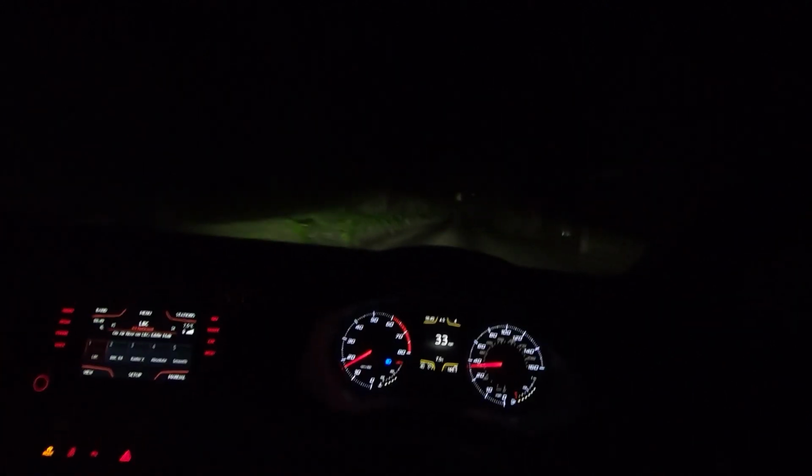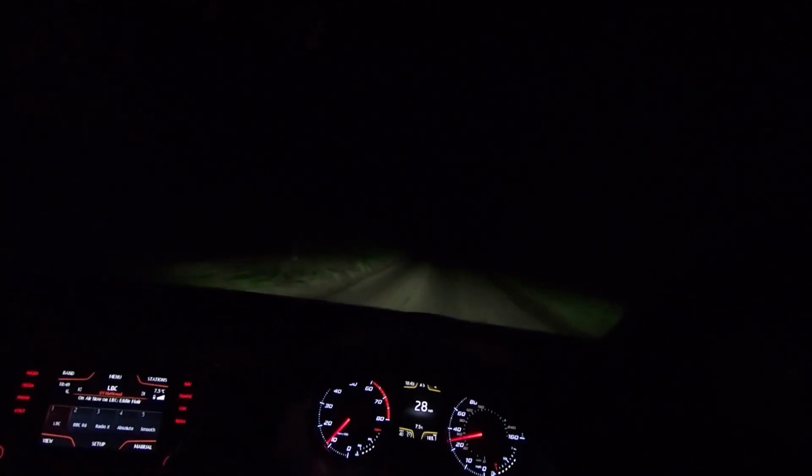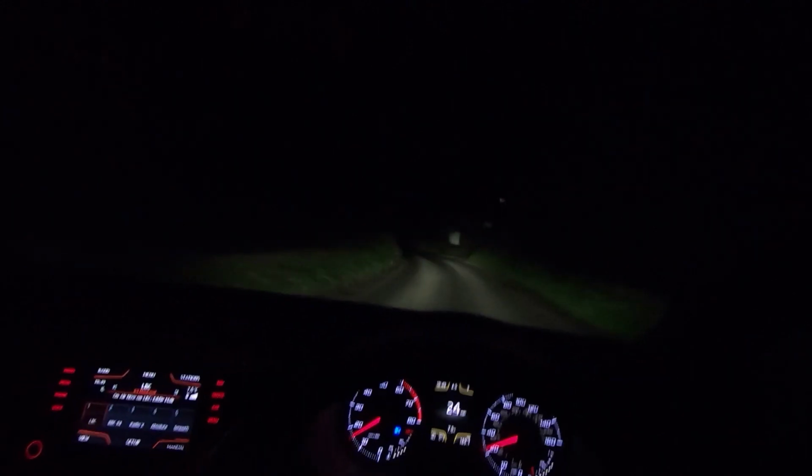I've got full beams on at the moment. It's quite a narrow road, but I can see really far, so I have the confidence to do about 40 miles an hour here. But now I can't see as far, I'm going to slow down. I'm going to turn my full beams off as well, because that will help me know if a car's coming the other way. I'll put them back on now so I can see there wasn't any lights from someone else, so I knew there wasn't anyone coming the other way there.